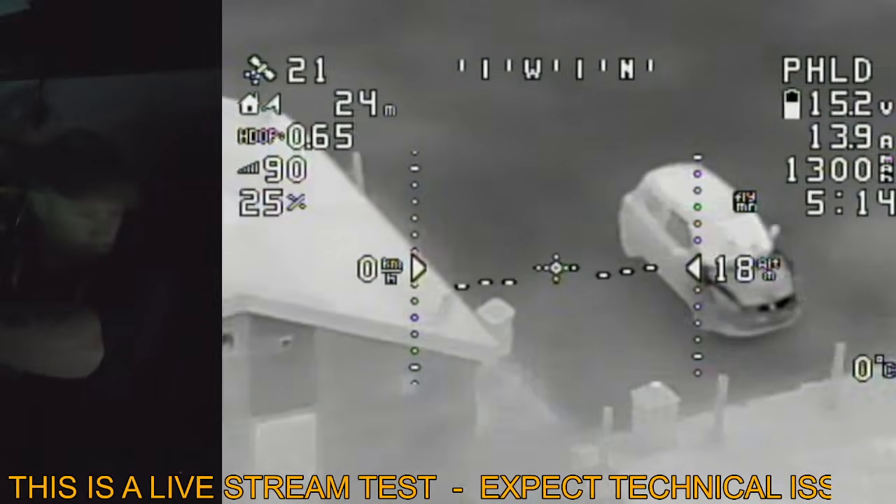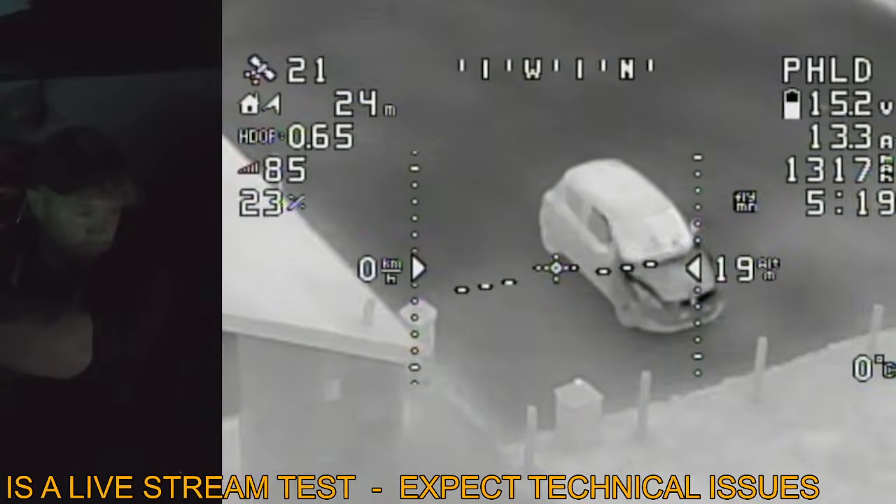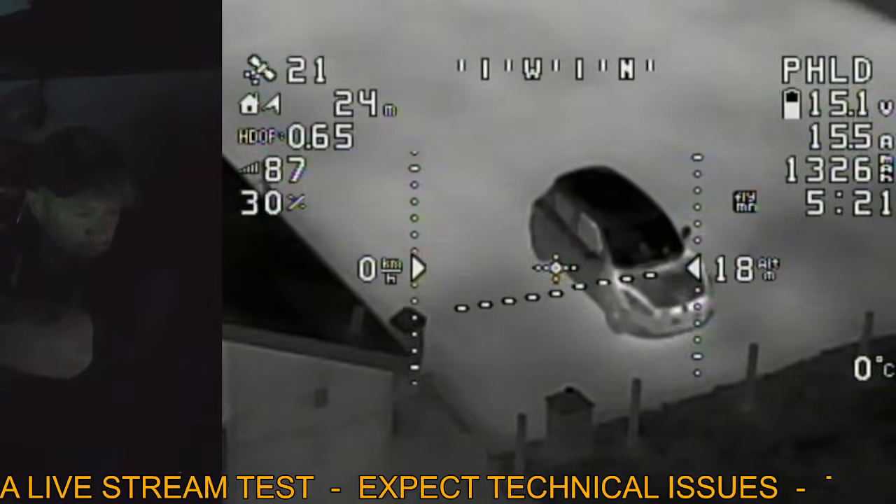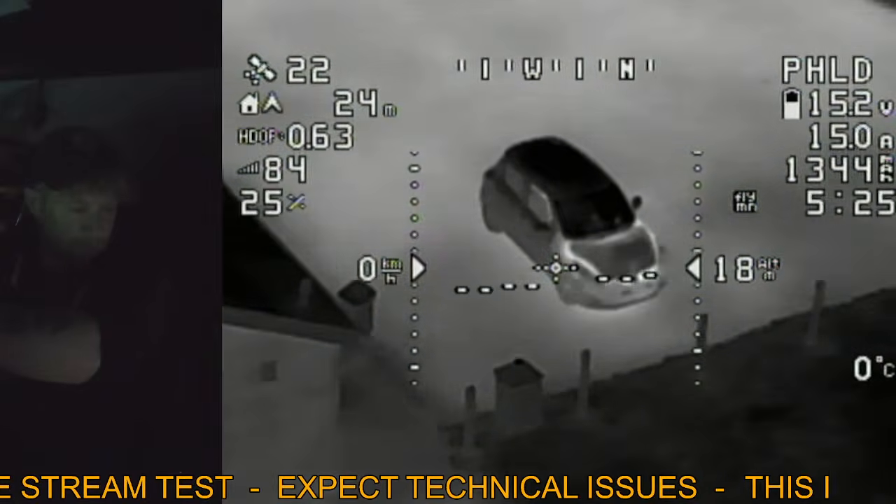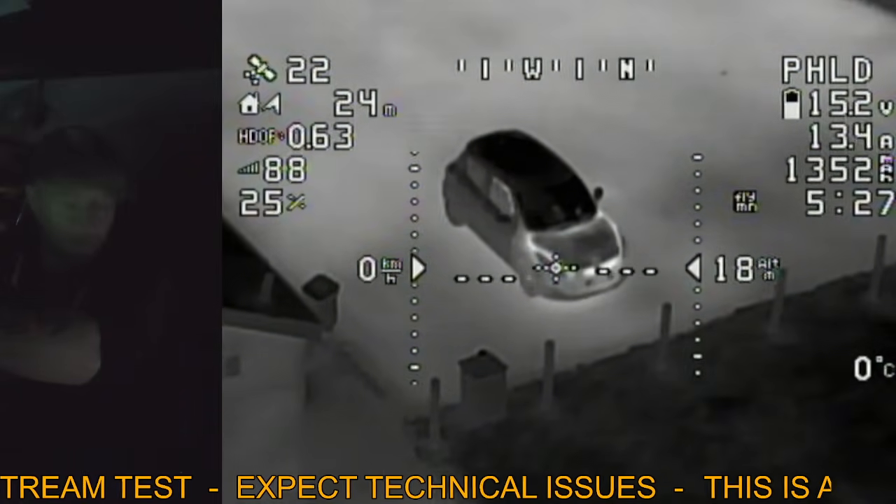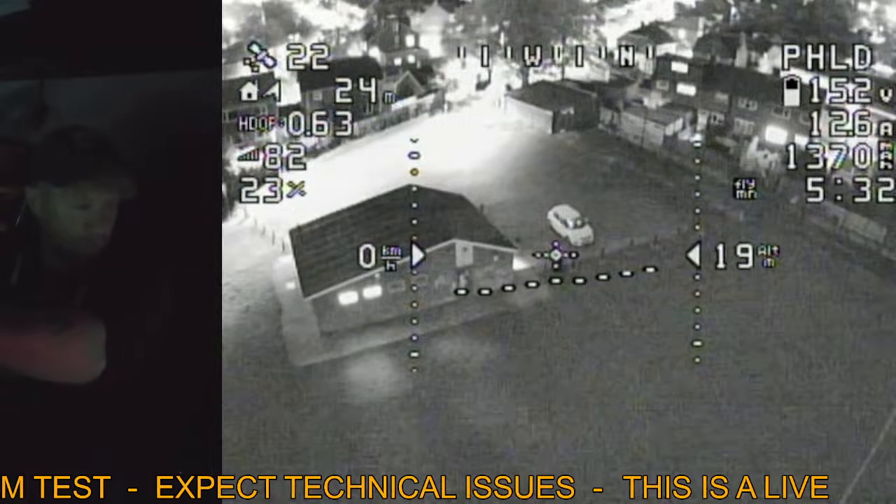It is a little bit windy up there as well. I can probably see the drone is getting battered around a little bit up there. So I think that's a standard white is hot mode, which is probably, well, that one and the green one are probably my favourite of the two flight modes.